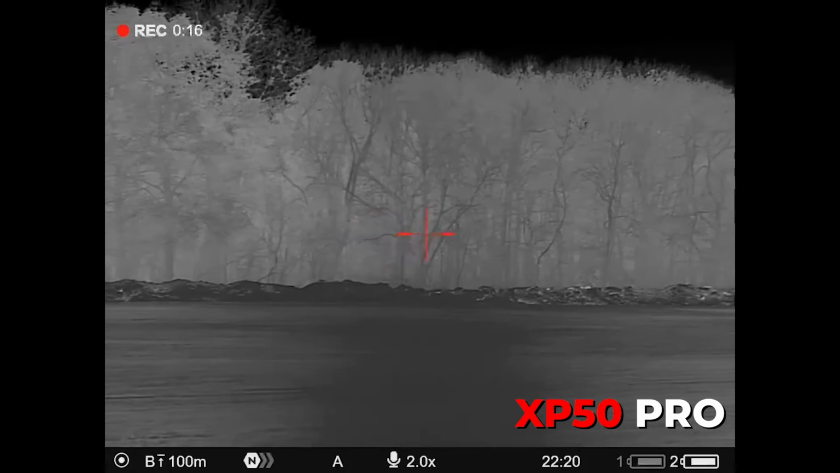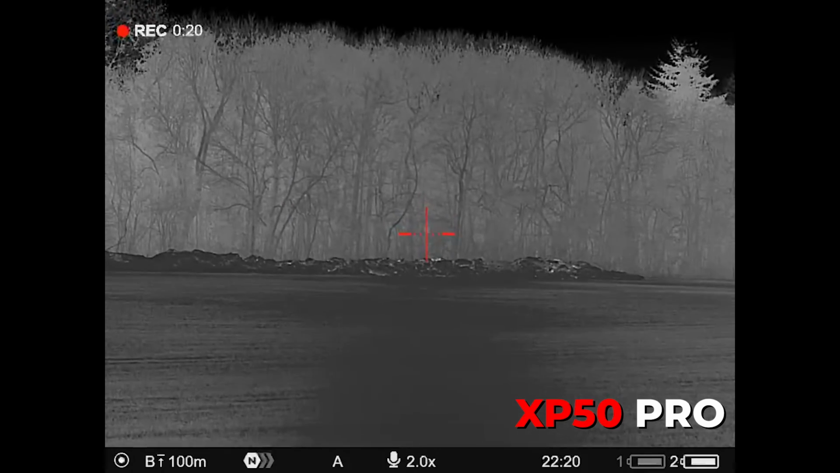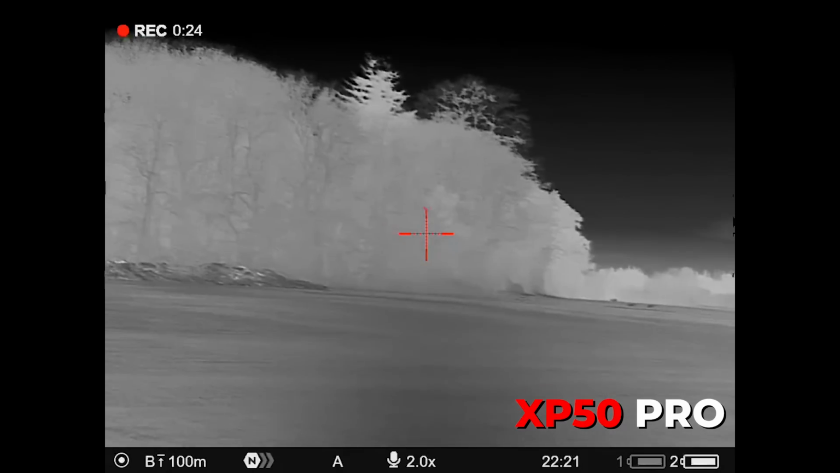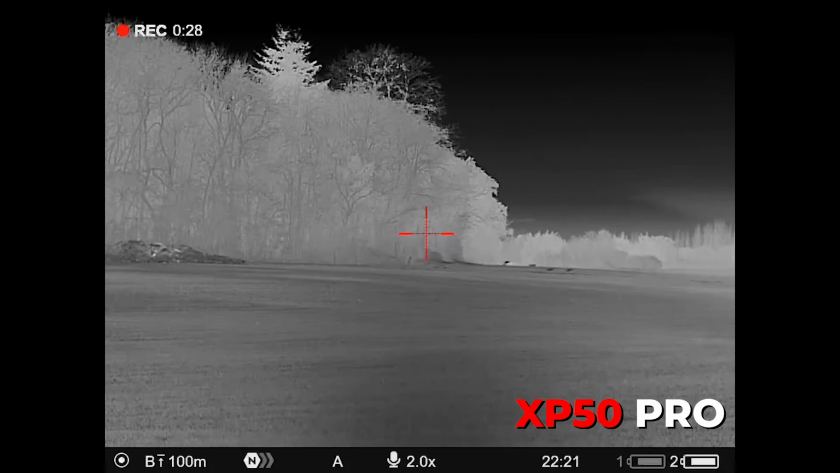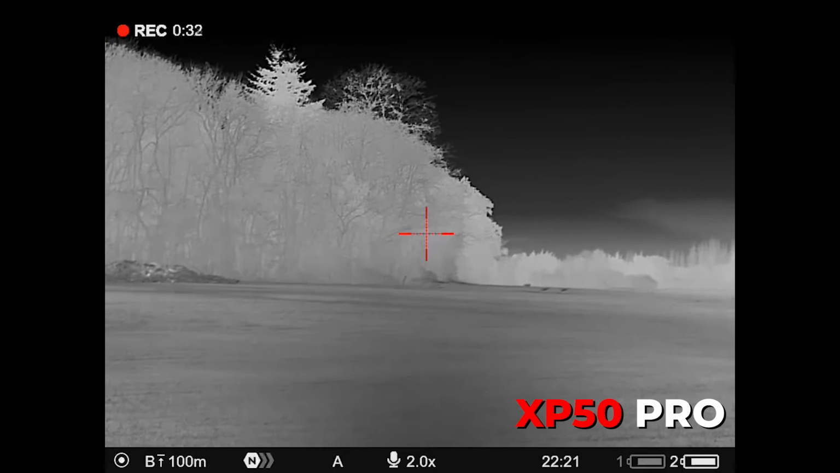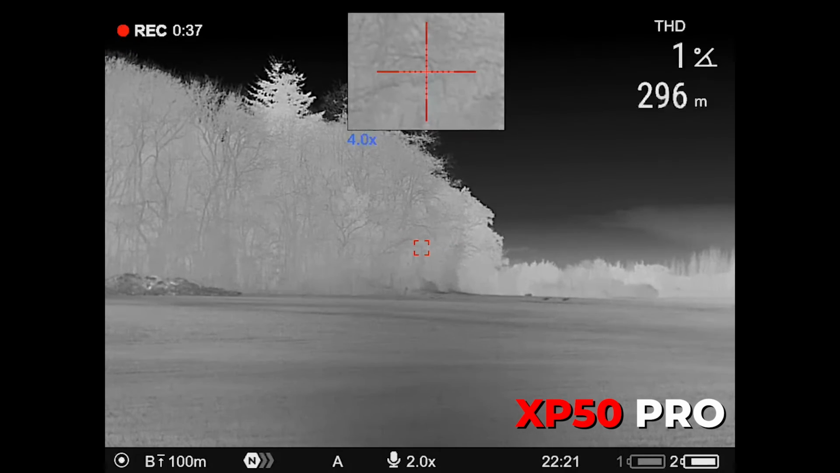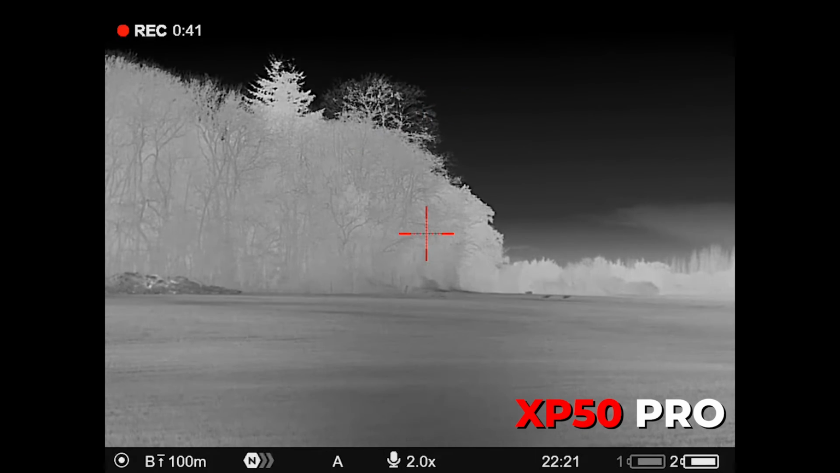It gives you that minute level of temperature variation as opposed to a heated mass like a deer or a fox. So for me, that really is where you see the quality of the sensors coming out, which is why the XP, when you look at the XP footage of that tree line, what you're getting is really, really top end quality.